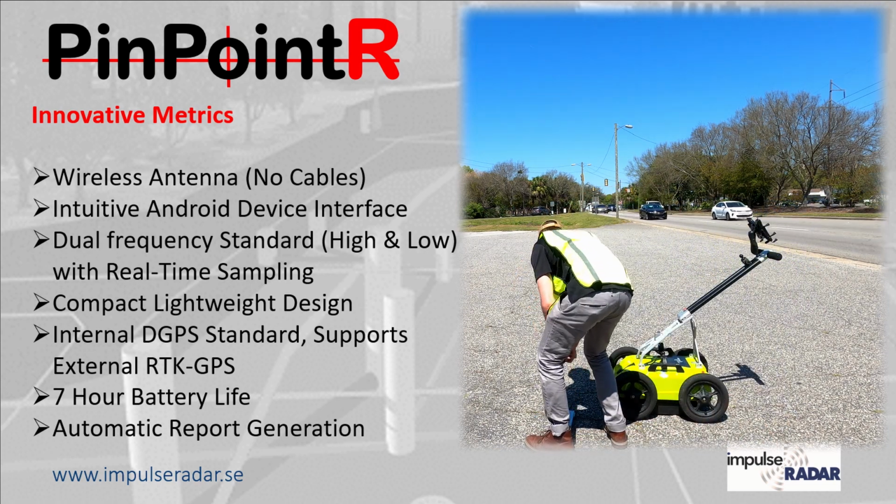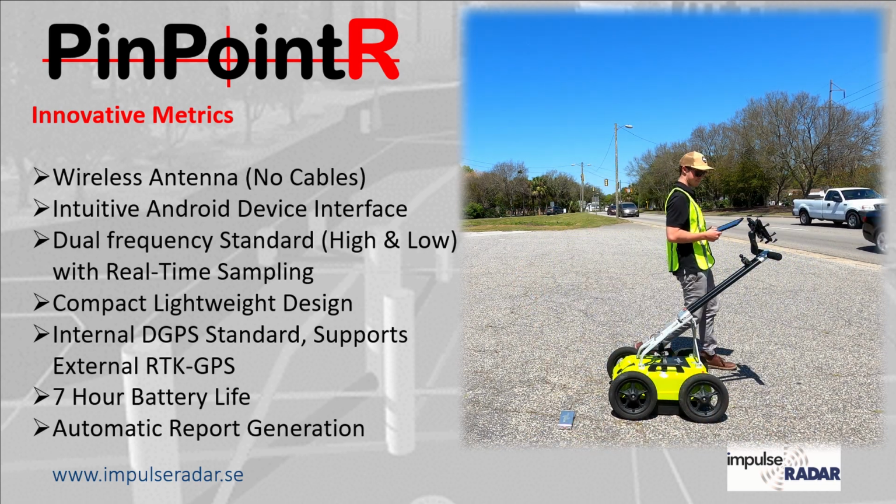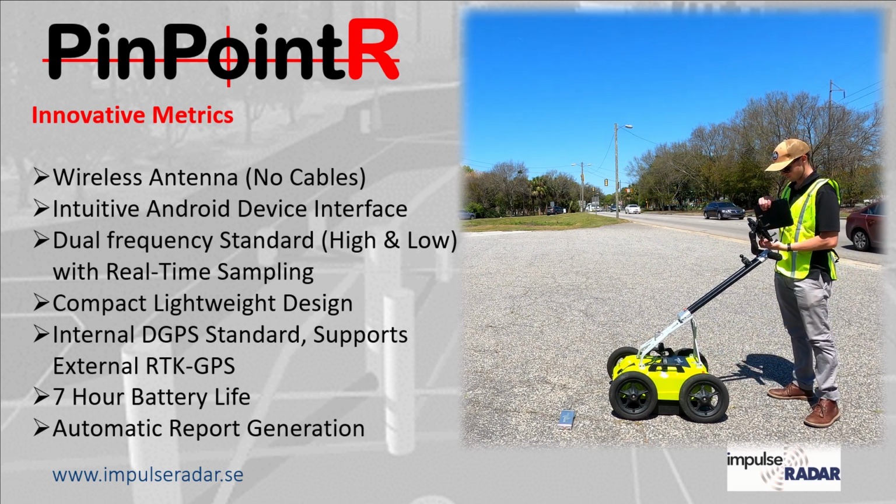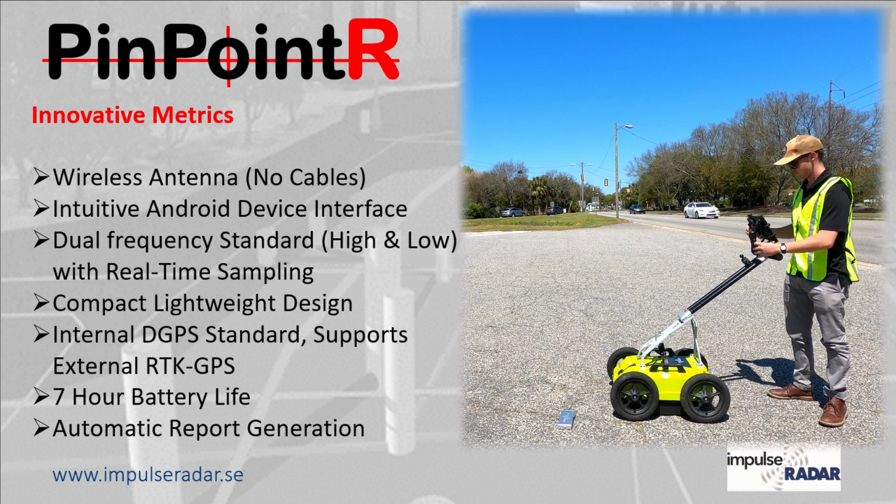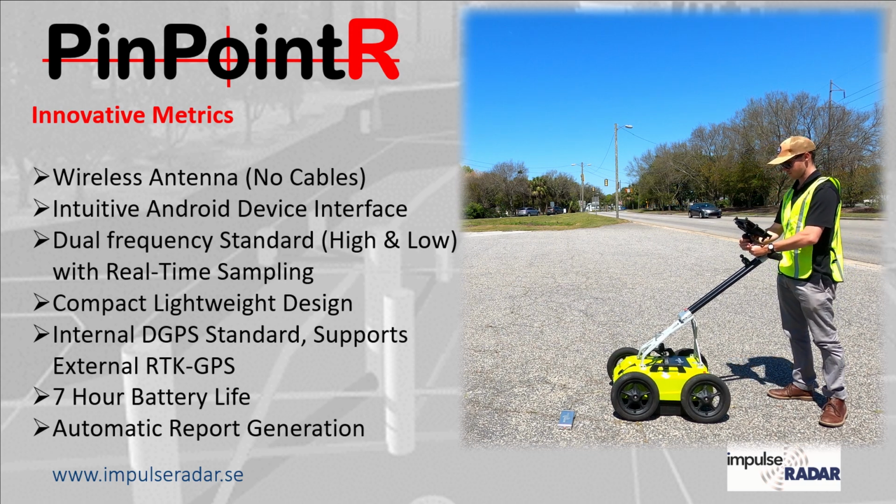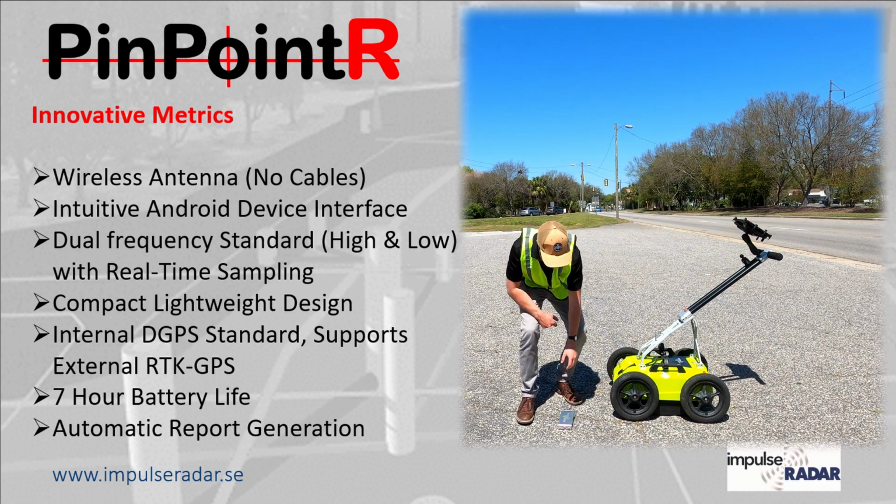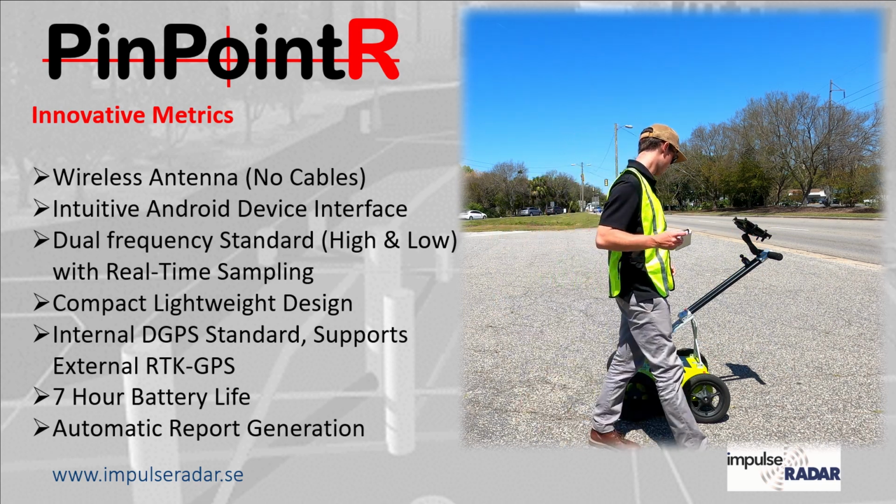Now this device does have a 7-hour battery life. It is compact, lightweight, and wireless. So all you got to do is connect to the antennas via Wi-Fi from that intuitive Android controller you see on the handle, which means we have no cables, less things can go wrong out in the field.